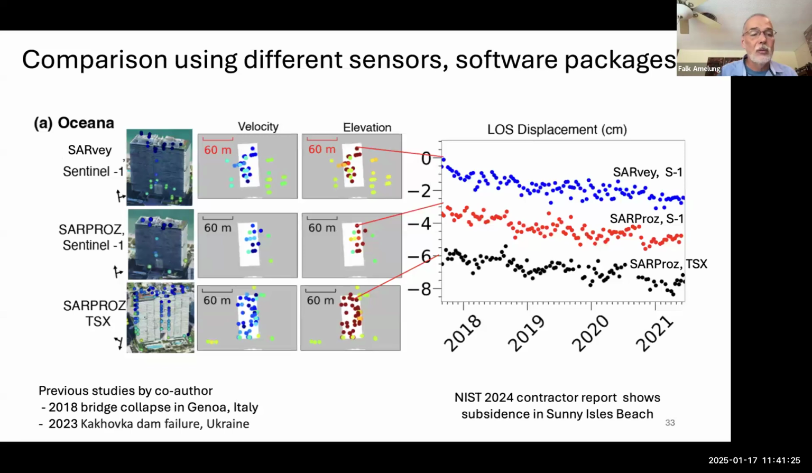We don't want to publish anything which we are not certain about. So what we did is we used different software. We got some colleagues on board. They used the commercial software called SARPROZ, and they see more or less the same time series, the same displacement. Not 100% the same, because there are some different filtering algorithms used, and they didn't look at exactly the same time period. But we were happy.